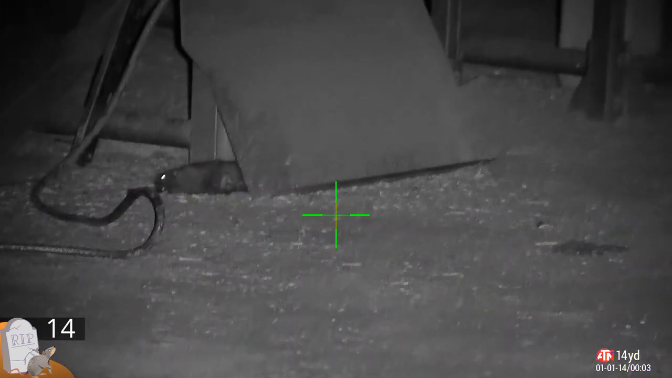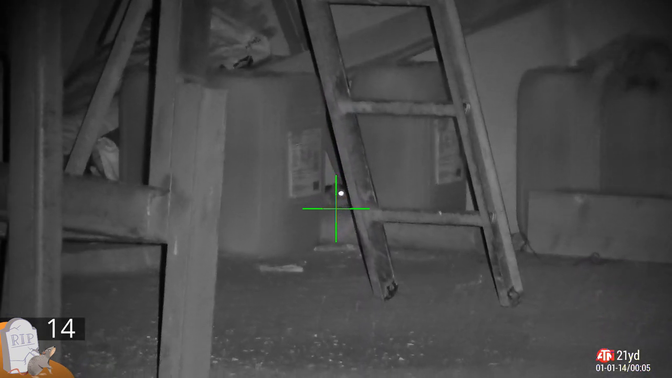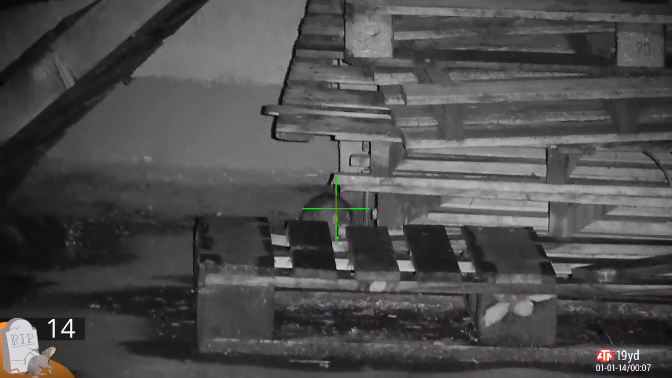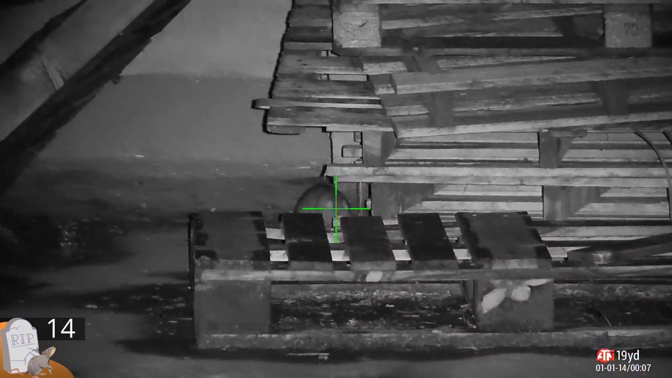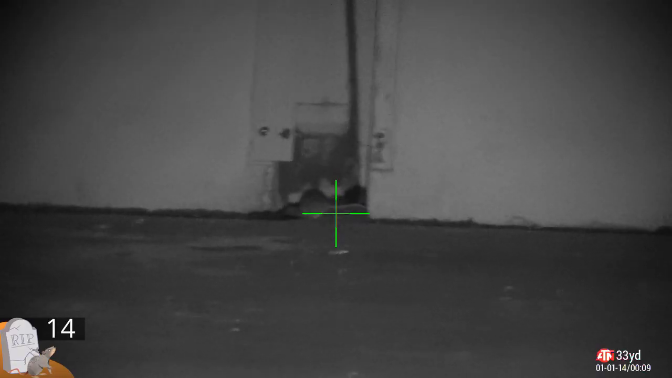I spotted one right in the corner. It's sitting between some plastic containers with liquid. I don't know what's in them and I can't see what's behind them, so I'm not taking the shot. I did take a shot, not sure what happened. I think the pellet hit him in the high body. I'm not having the point on that one. I think he actually escaped unscathed.